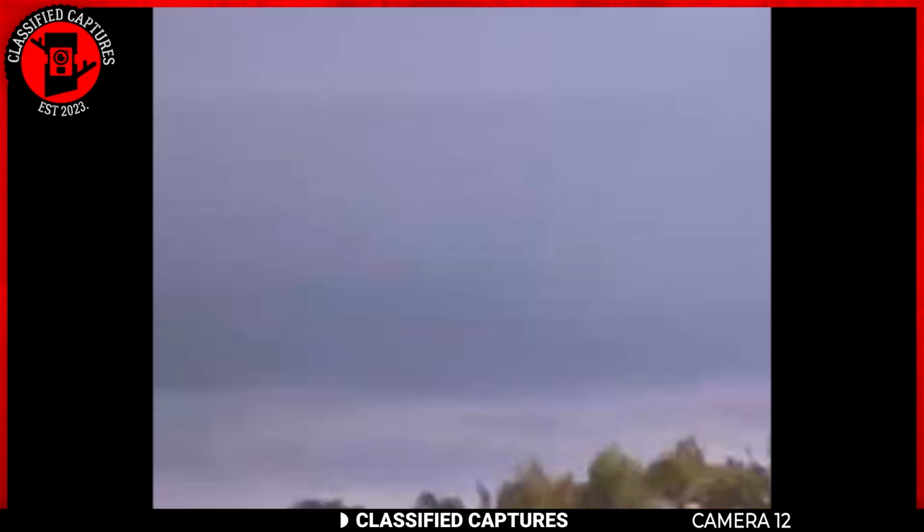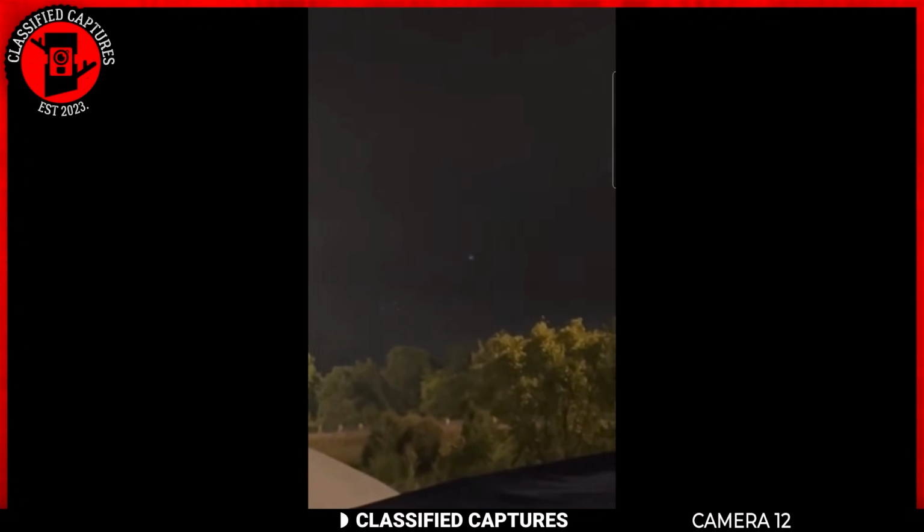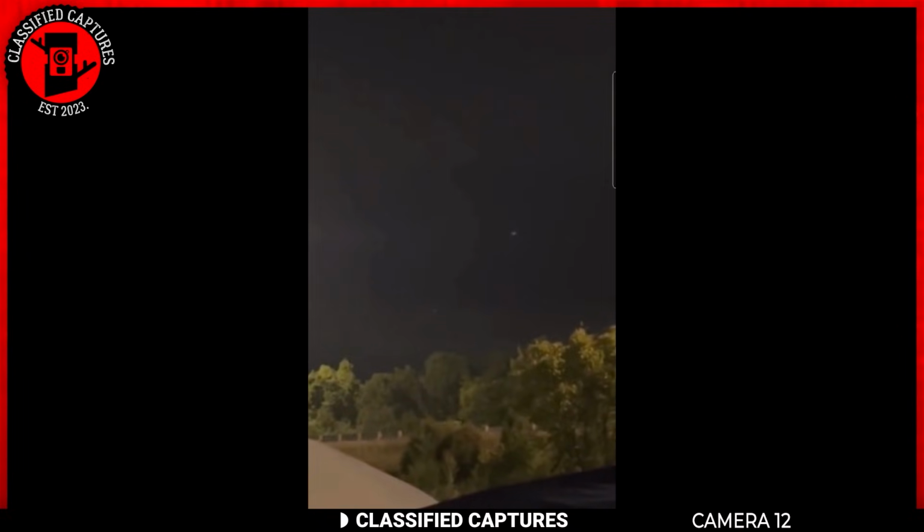The sighting has sparked various theories. Some believe it could be a UFO, given its unusual behavior and sudden disappearance. Others speculate it might be a ball lightning phenomenon, a rare, unexplained atmospheric electrical occurrence. Skeptics might suggest it's an optical illusion or a result of camera artifacts interacting with the lightning. What do you think?